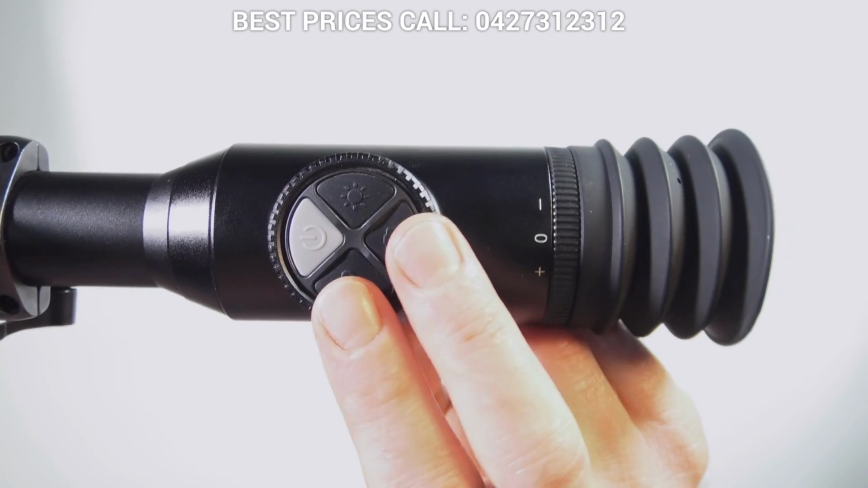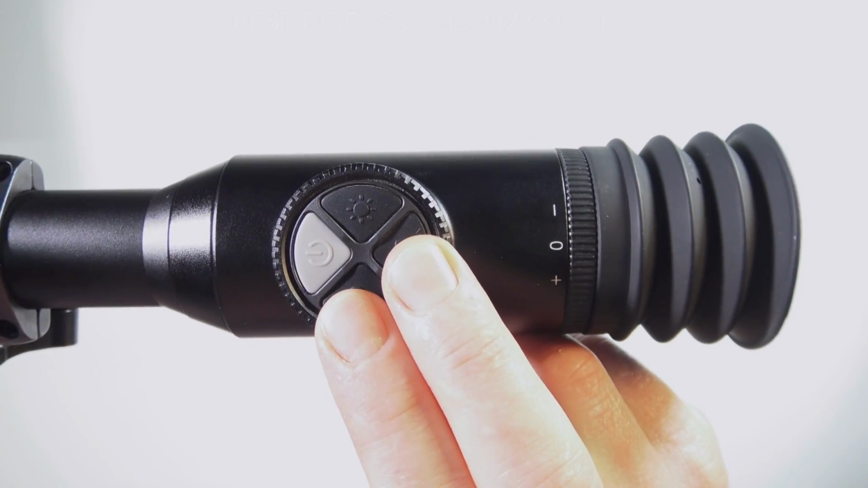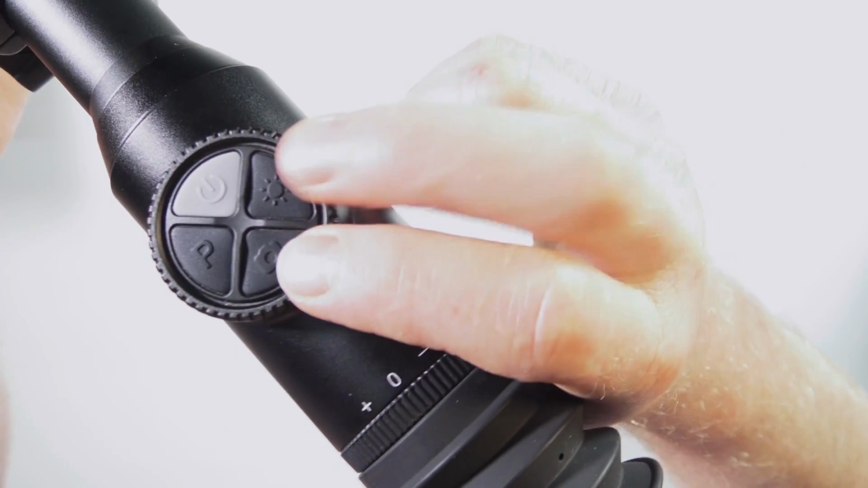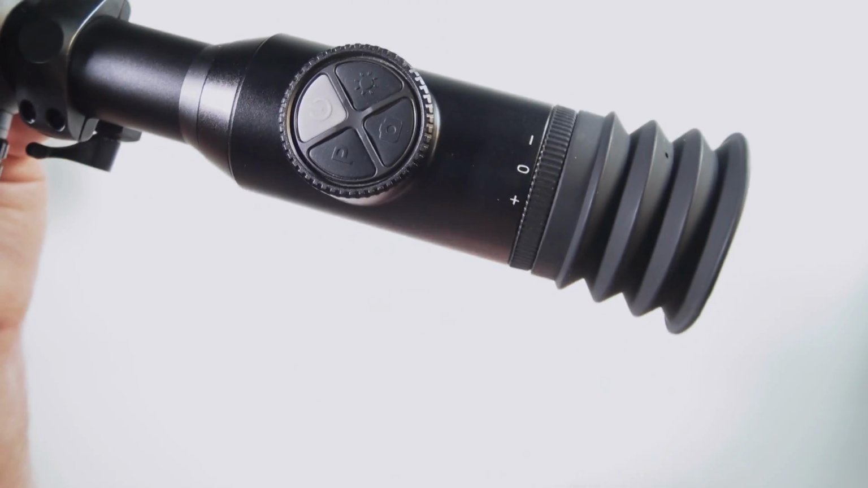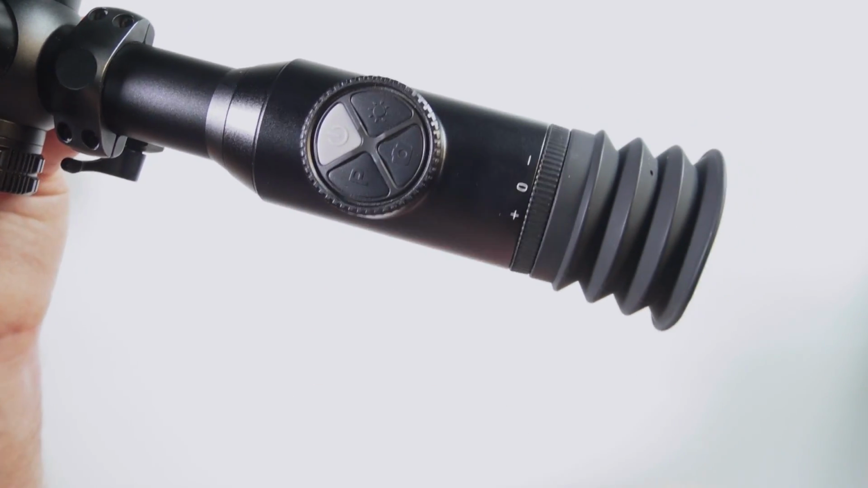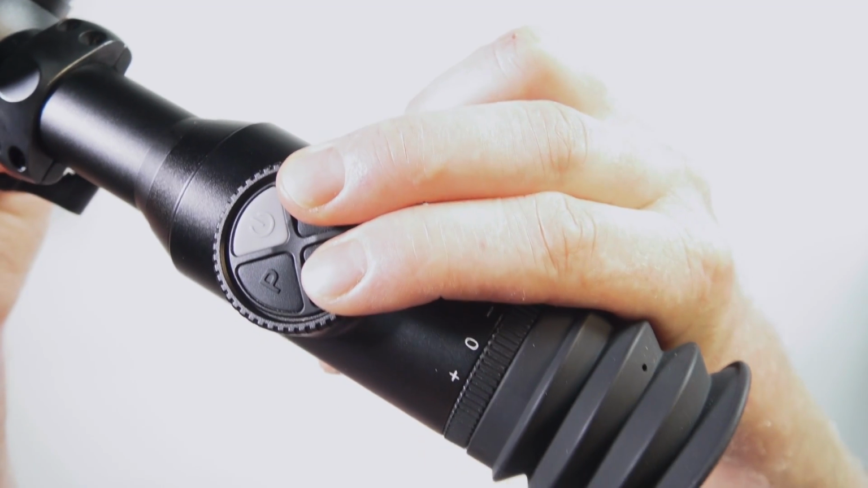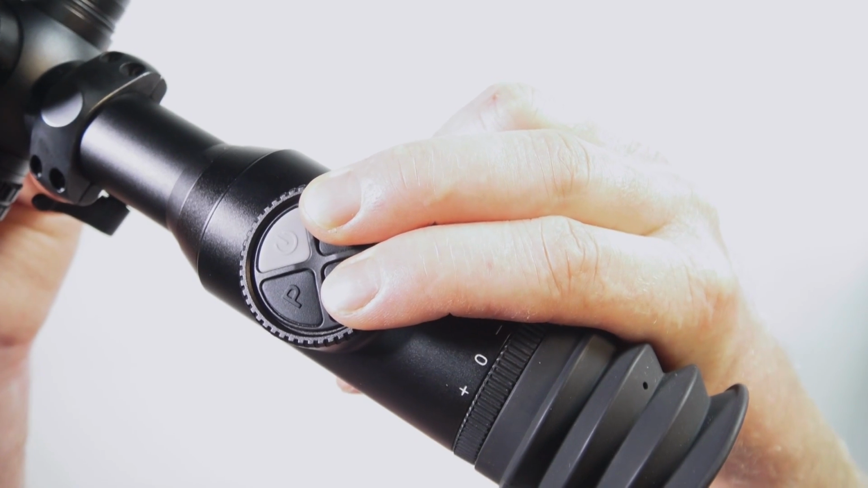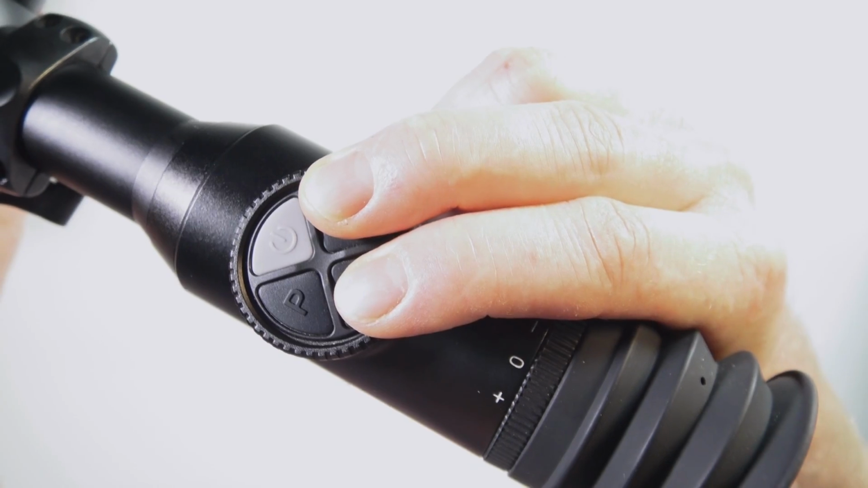A lot of these buttons double up to do different functions when you press and hold two at the same time. Okay, so if you press and hold these two buttons at the same time when you first get the scope, it'll turn the scope into an actual scope, which is funny to say, but it comes with the reticle disabled. And to activate those functions, you need to press and hold these for quite a while for it to actually allow you to access the reticle and the scope options.